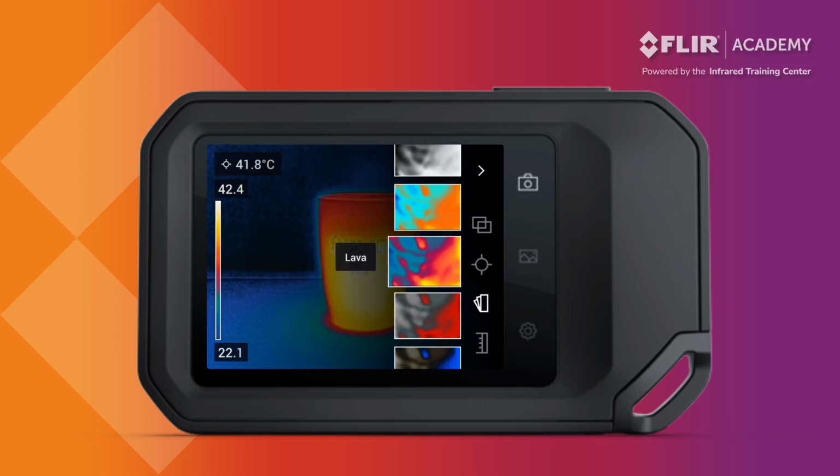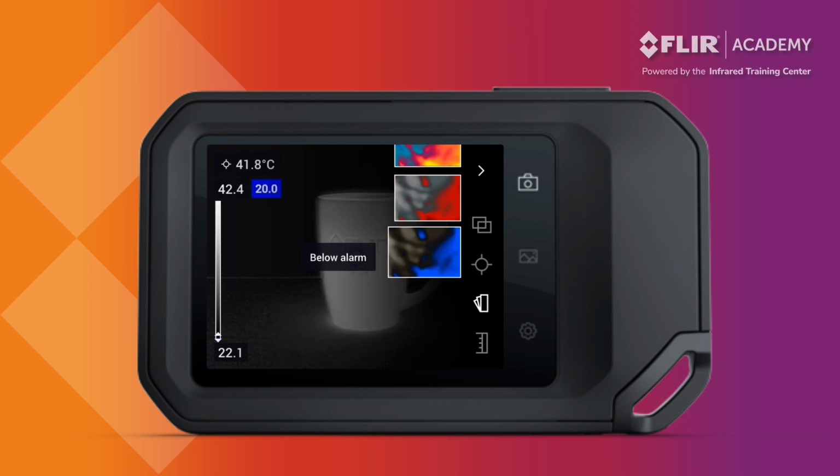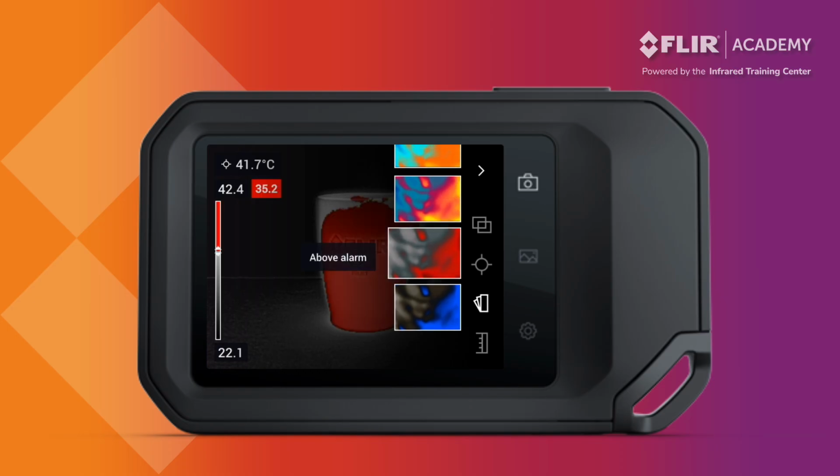Two isotherms or color alarms are also available on the C8. The above alarm highlights regions of apparent temperature that are warmer than a defined value, while the below alarm provides this for areas of the image that are colder than a certain temperature. Let's demonstrate the above alarm using our Flir coffee mug.